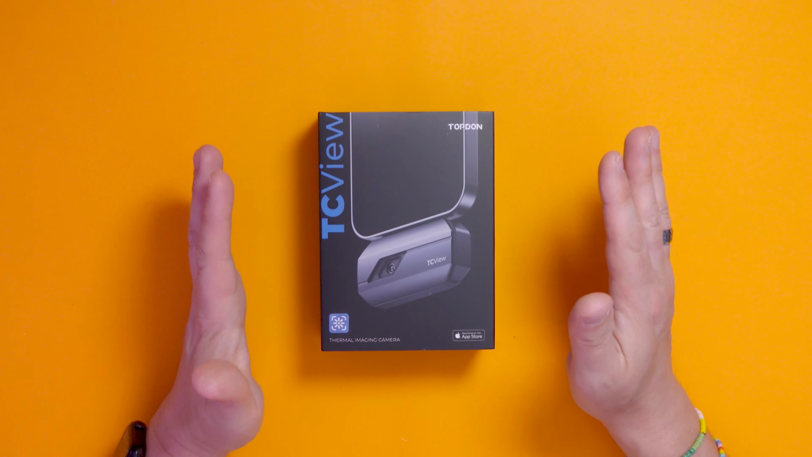These are not cheap. This retails at around about the £250 to £280 mark, so they are quite an investment. A lot of them are all at a very similar price point, and if you want one with an integrated screen, then you're going to have to step up even more. So this is probably the most affordable option just for the hobbyist slash odd DIY person. If you're a proper tradesman, or you're a hardcore tech guy, then maybe get one with a built-in screen. But I think this should be suitable for me and most people who watch this channel.